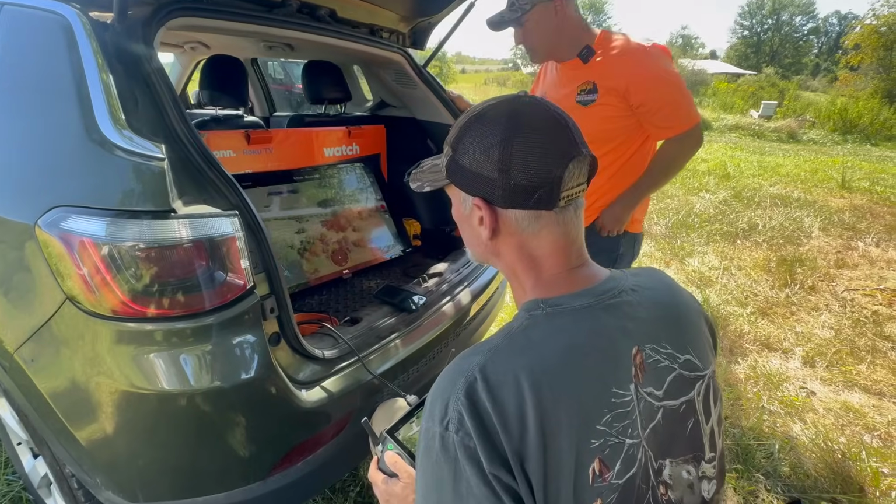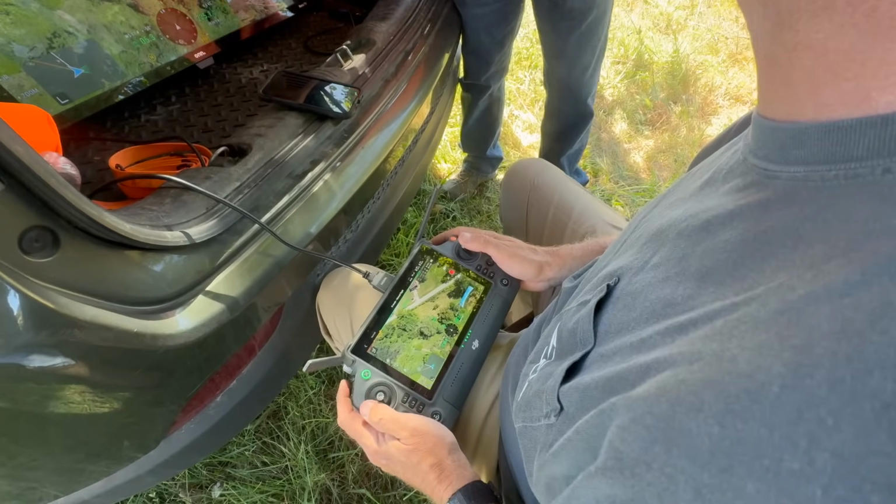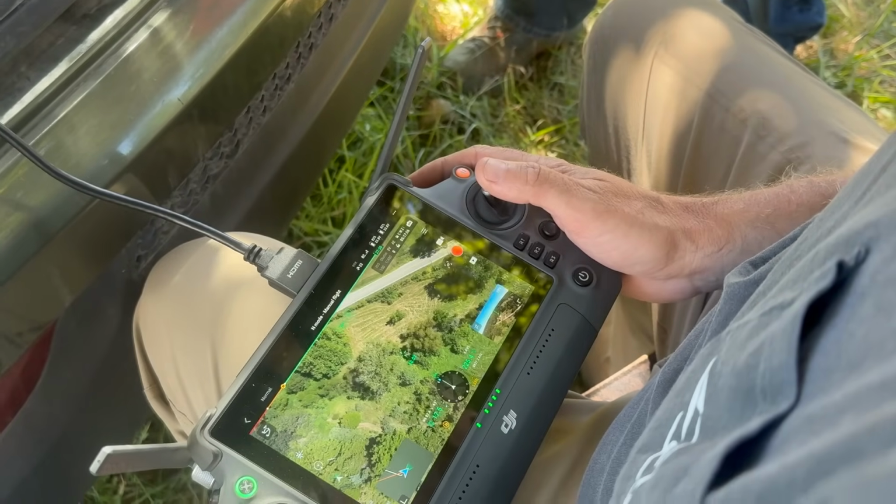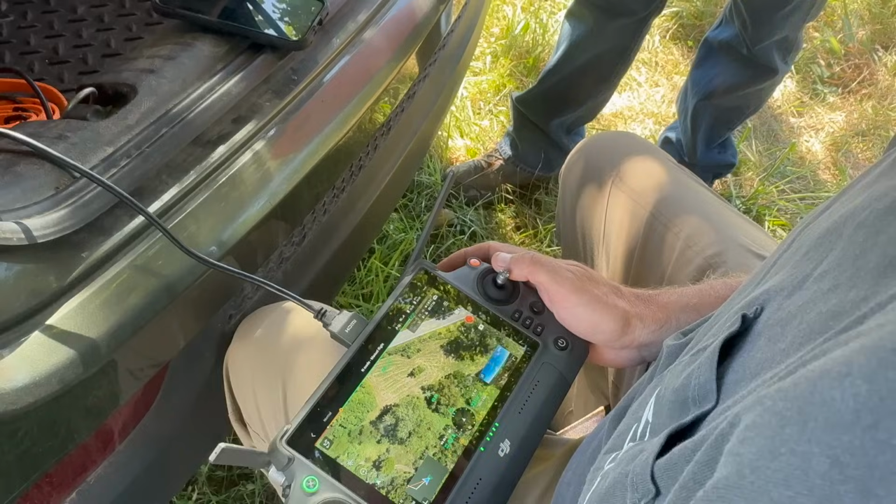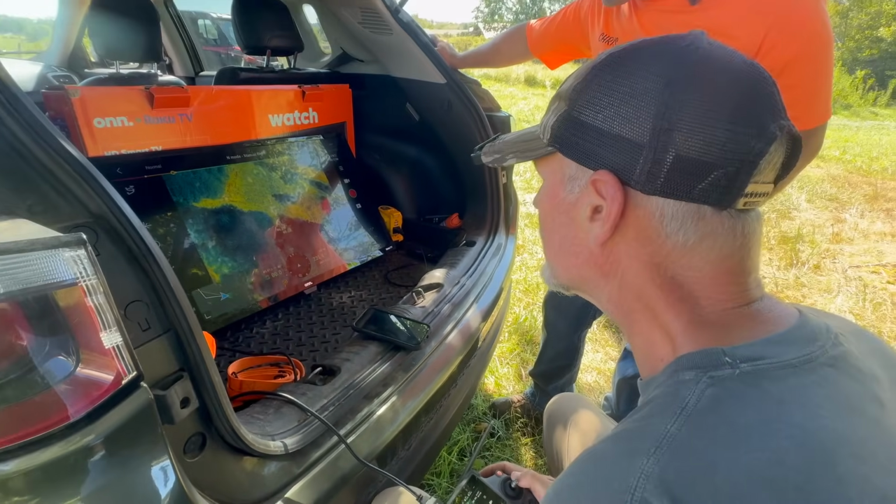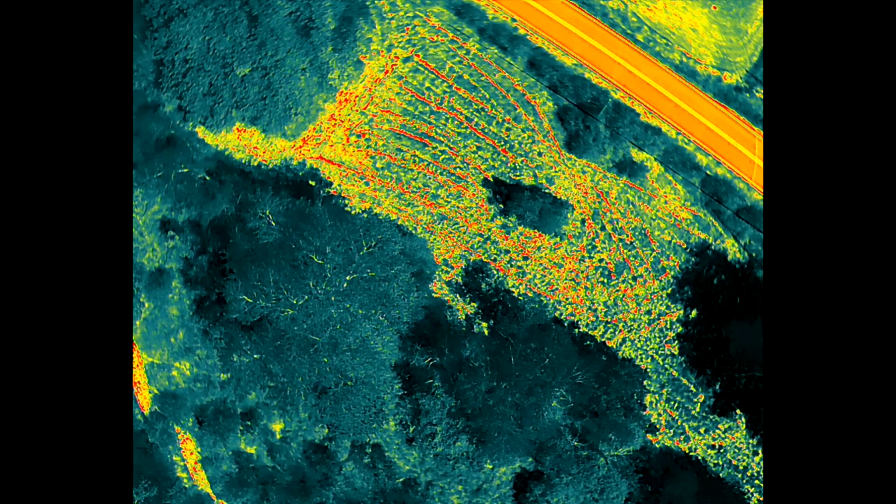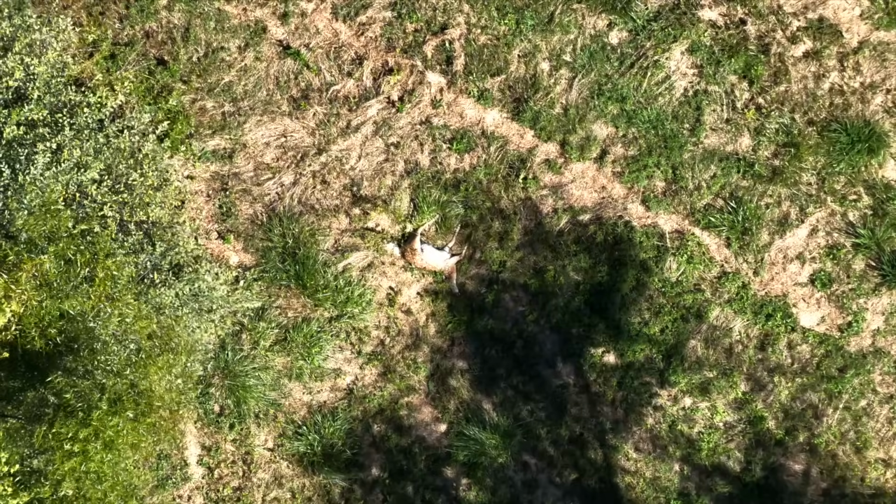Right in this corner. Maybe right in there. Was that right? Yeah, I see it there now. I think right in that shade. It's right down in. Yeah, I think that's it. And see how that would hide. Lots of insects right there. There she is. And it is a fawn.